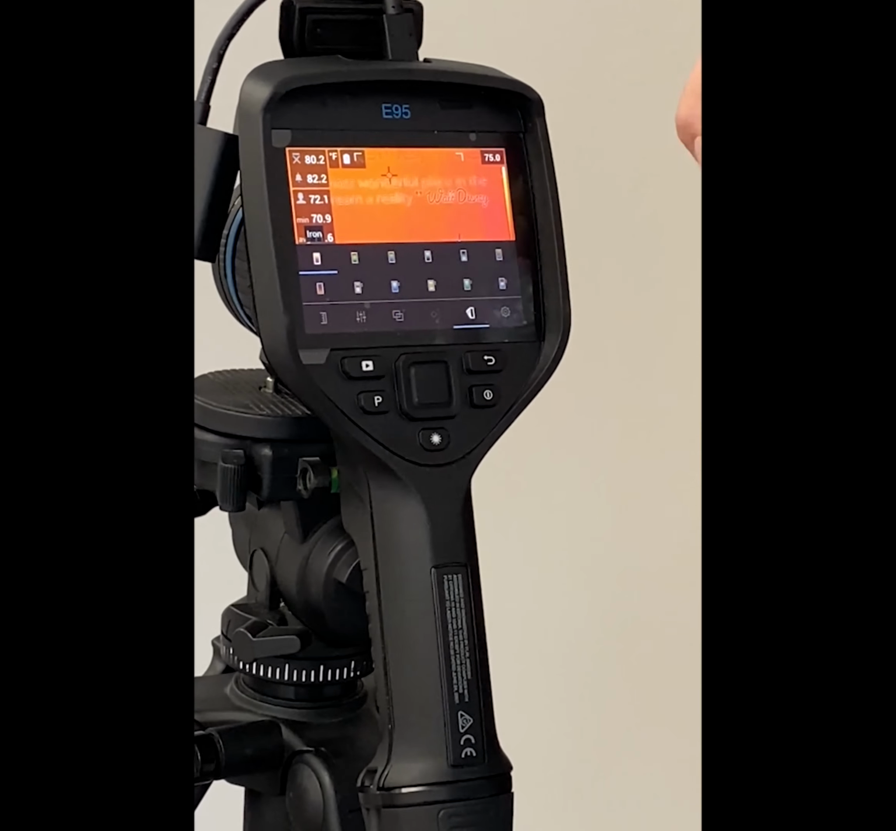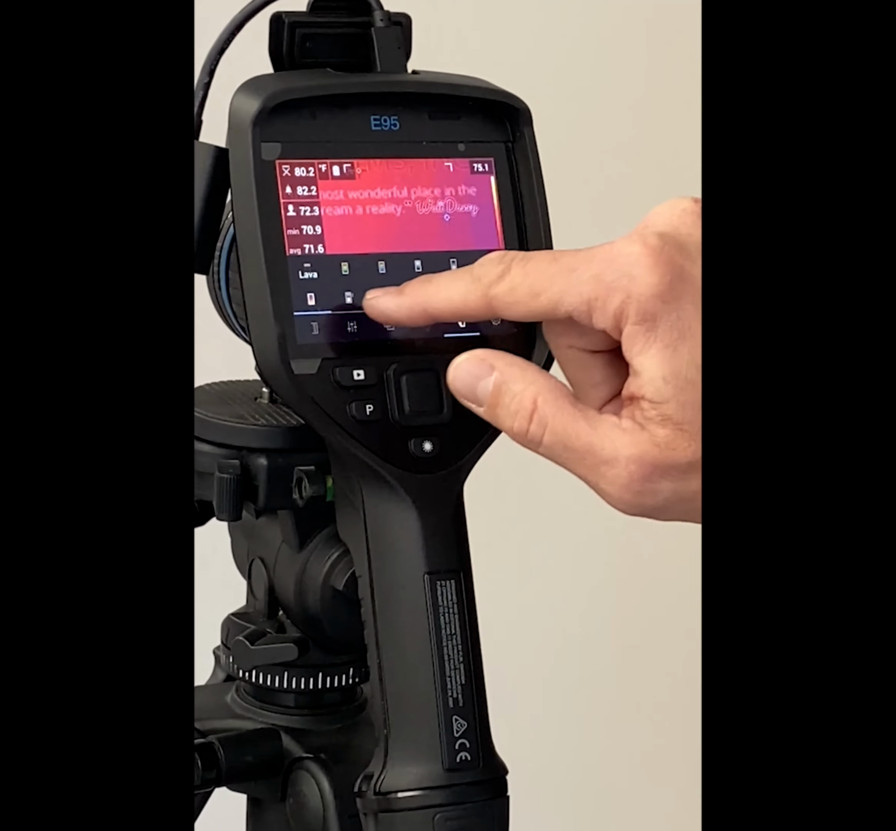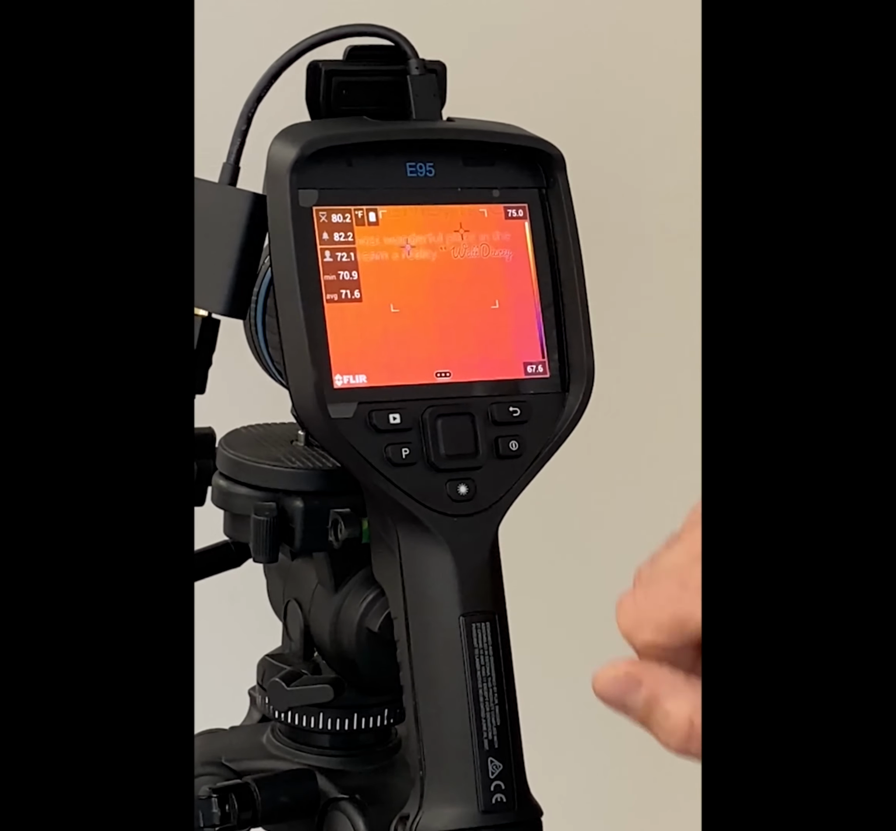And then we have the color palettes. We have it on iron. You can have all these different color palette options. You have lava, all the way over here to Arctic, but we're just gonna leave it at iron for right now. And then we're gonna just get out of that.